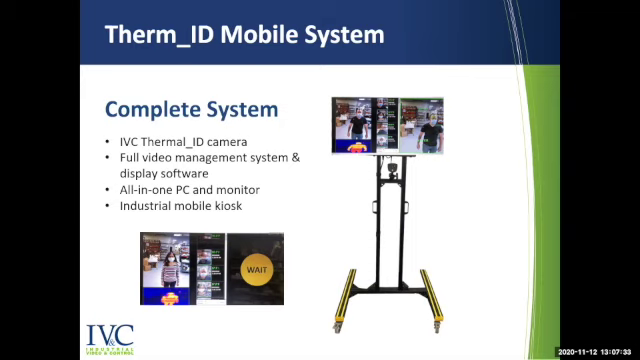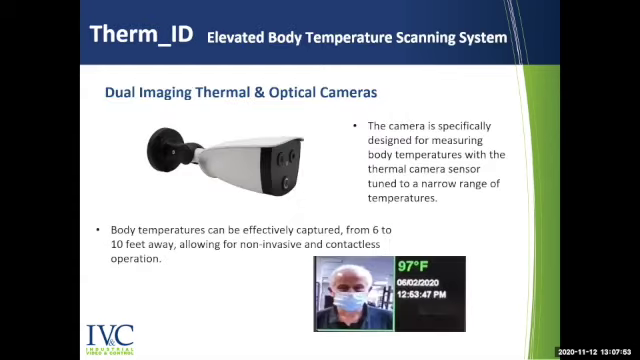It's easy to set up and will automatically scan all individuals within a defined field of view. So this can operate as a standalone unattended system, or it can be networked and centrally managed in a facility-wide or even company-wide monitoring program connected to your Wonderware platform.